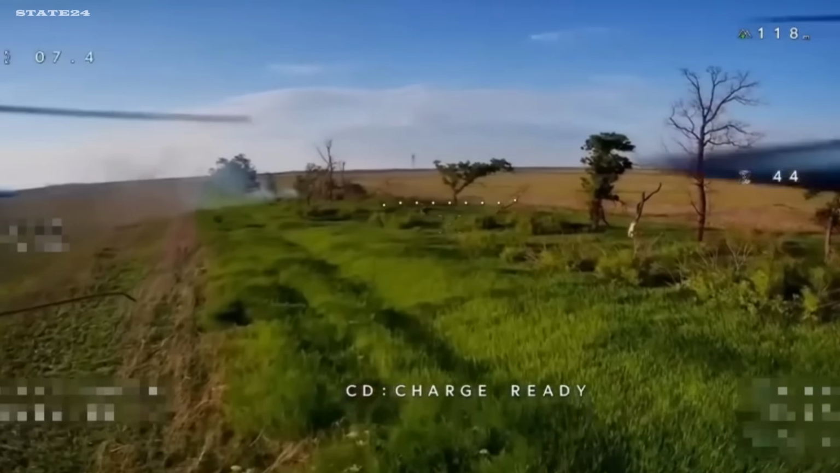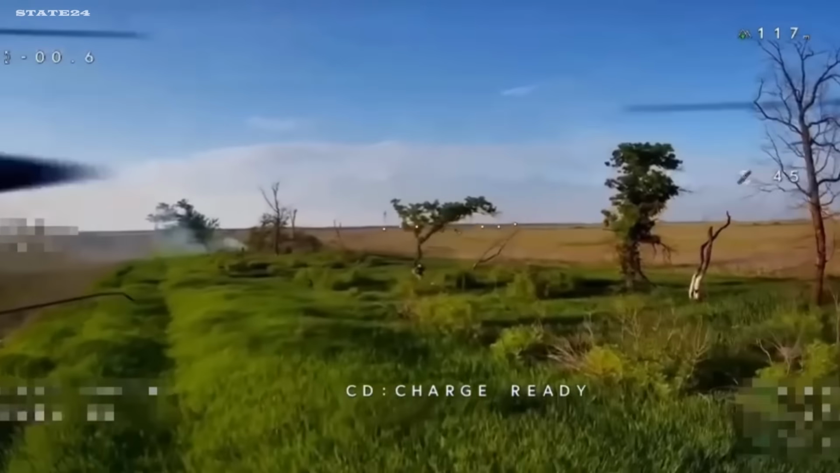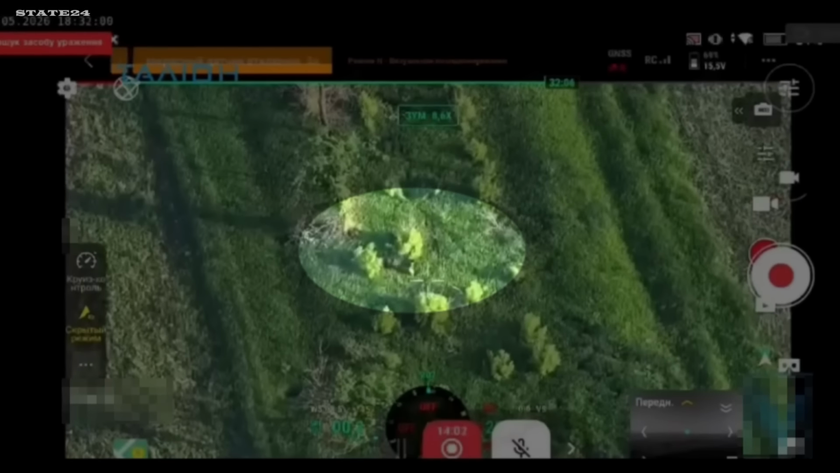One drone, one Russian soldier, no weapon. He sees it coming and runs. That's the only option available to him. Open ground, no cover, nothing to fight back with. The drone is faster. When running is the only option, and even that isn't enough. What does that tell you about how Russia is equipping the soldiers it sends forward?